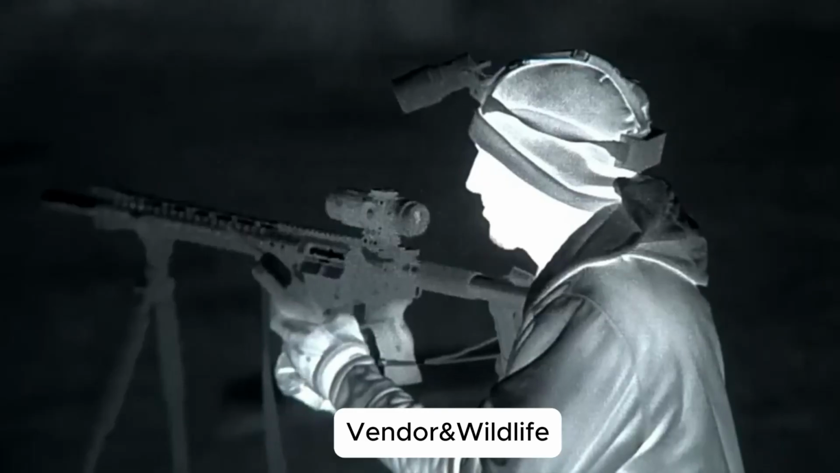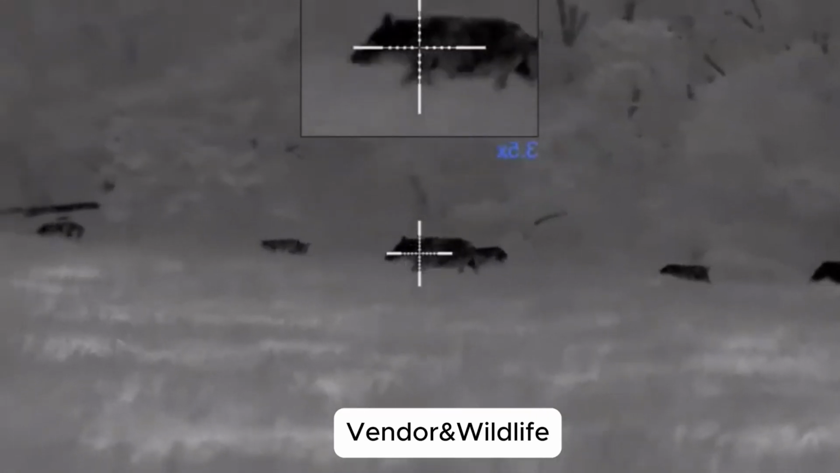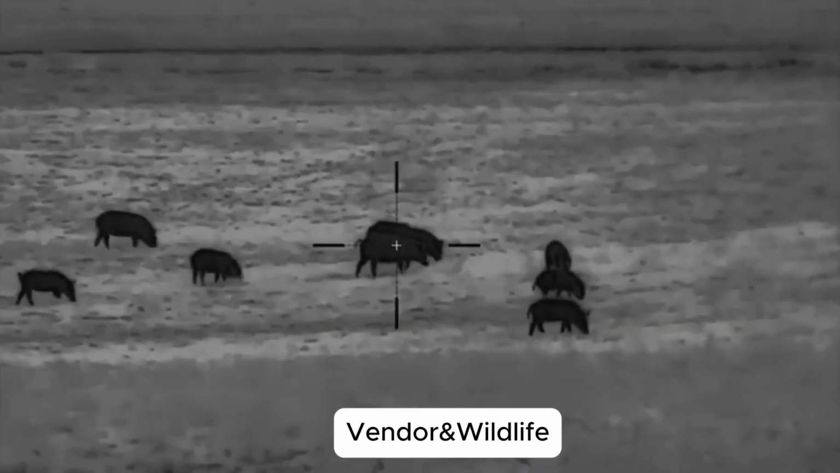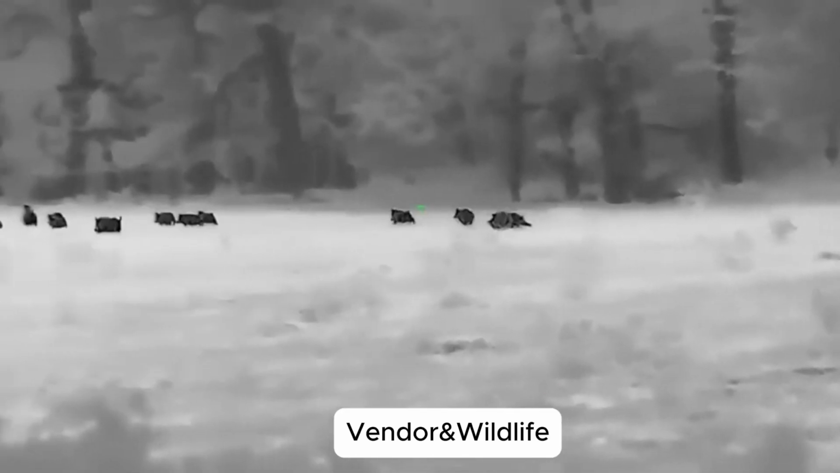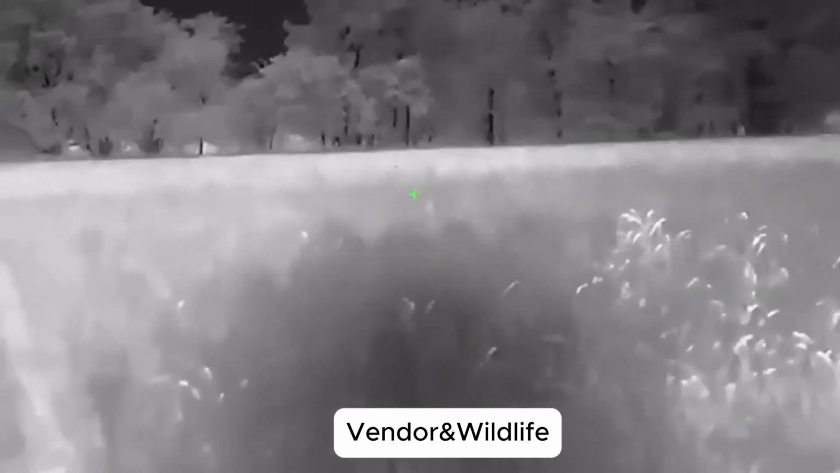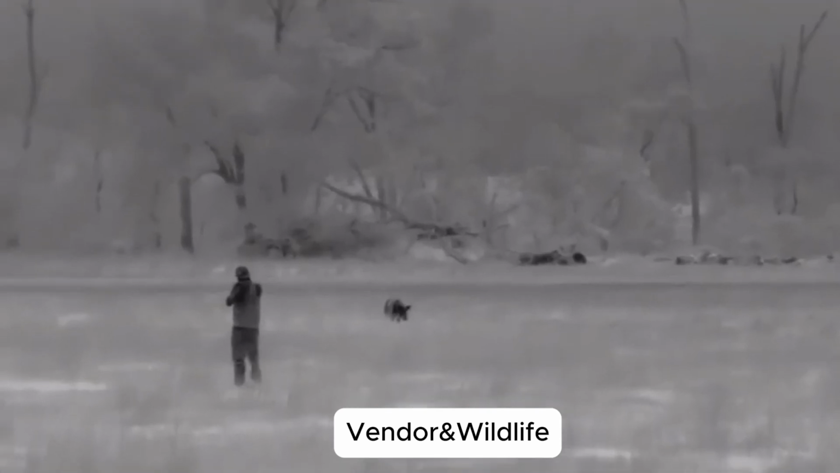For safety. For survival. The cost of inaction. Boars tear through farmland, destroy habitats, trample gardens, and even kill livestock. In some states, damages top $2.5 billion annually. Grandpa's once lush garden now lies in ruins, an echo of what countless families face. This is not sport. It's defense. Shielding our lands from ruin.